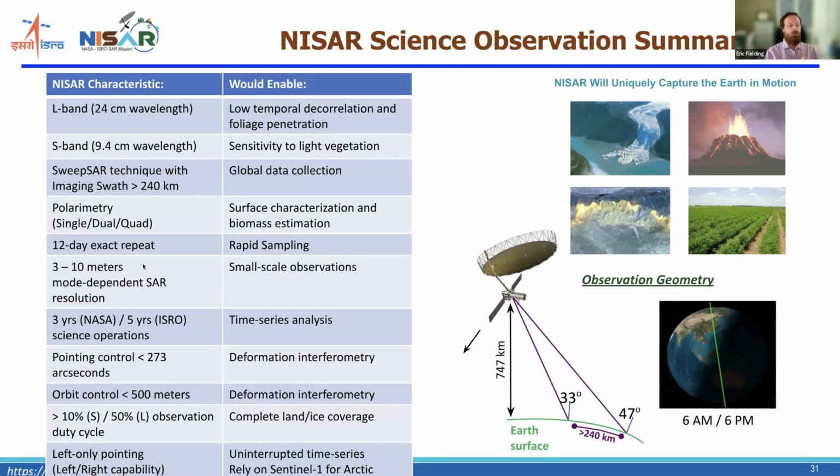It's a 12-day repeat orbit, with an exact repeat, so that the satellite is operated in a way to come back over the same place on the Earth within a few hundred meters. That enables the interferometric measurements all the time, everywhere. The SAR system has a number of different modes.